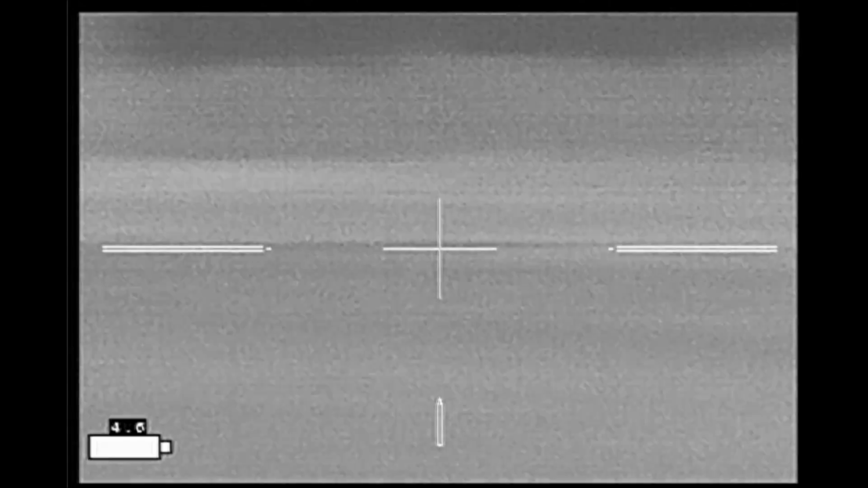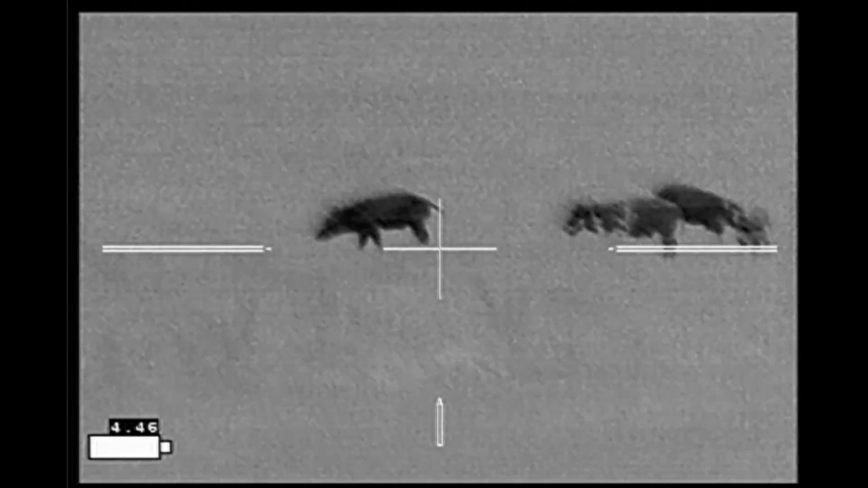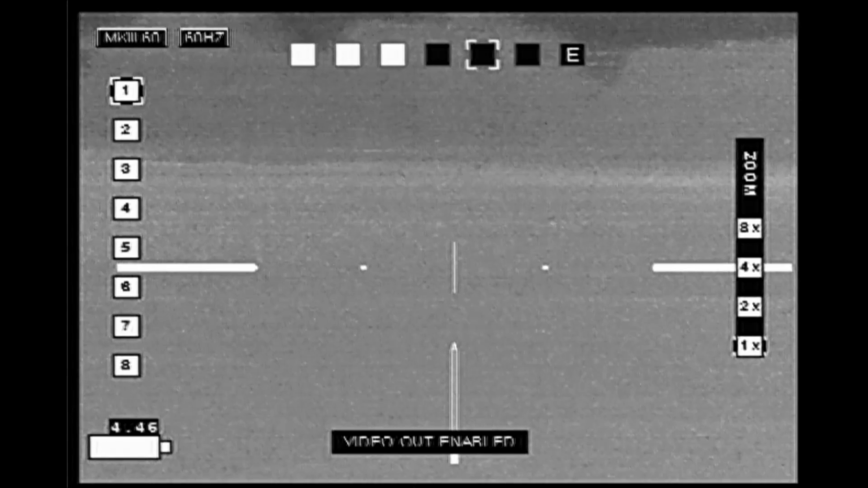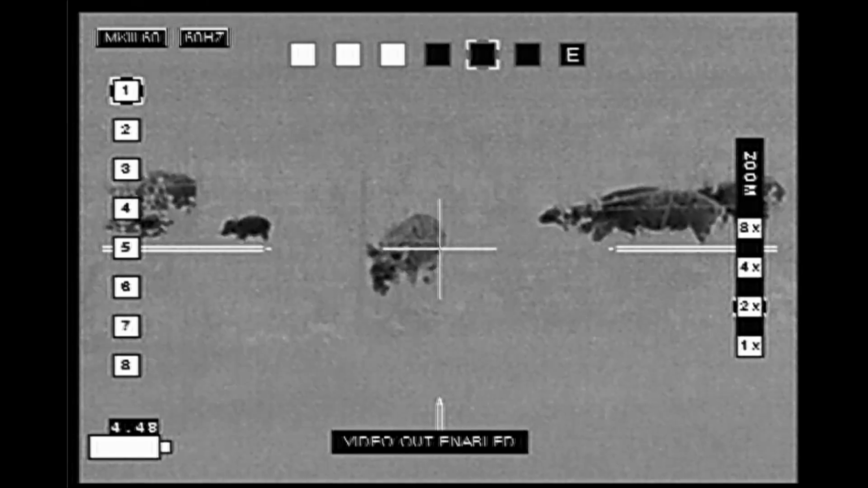So I'm scanning back and forth, making sure there are no cattle in the background, that I have safe shooting. And while I'd noticed them with my handheld, this is the first time this coyote gets noticed with my rifle scope. He's been following these hogs as they've been moving across the field. Go ahead and scan back to the east. Nothing's over there. And so I've got a clear field of fire. If the hogs run left, I'm good. If the hogs run to the right, I'm good.